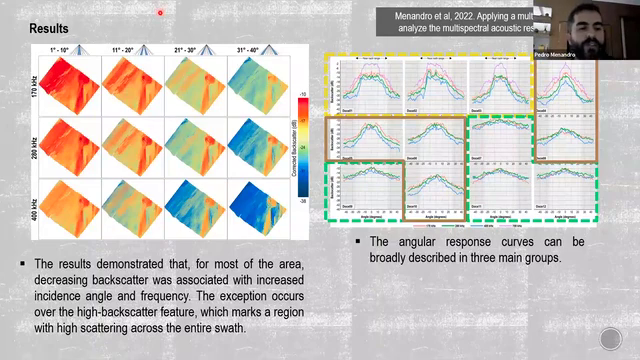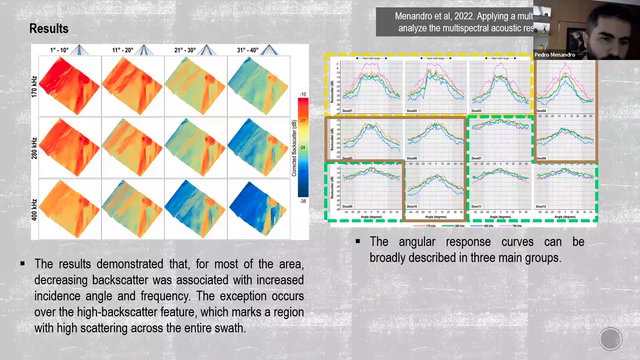The results demonstrated that for most of the area, decreasing backscatter was associated with increasing incident angle and frequency. The exception occurs over this high backscatter feature, which is marked by high scattering across the entire swath. So we can easily recognize it in all the angular sectors and all frequencies.